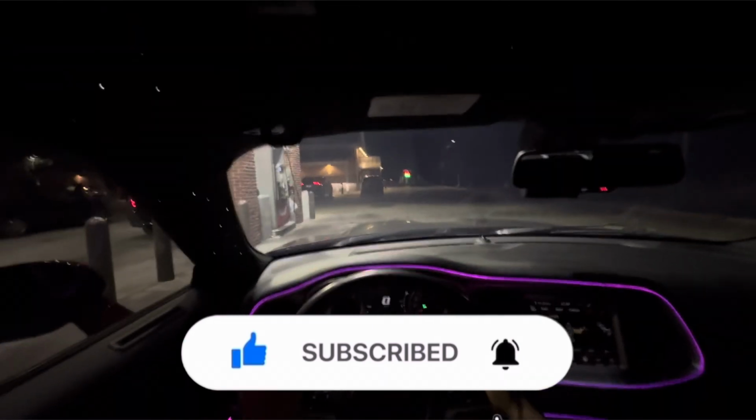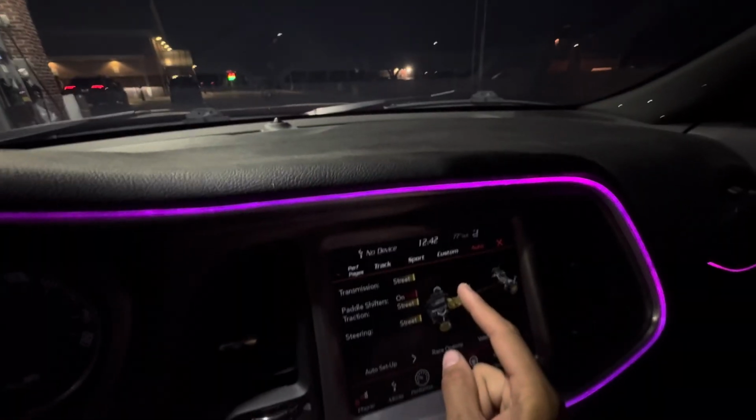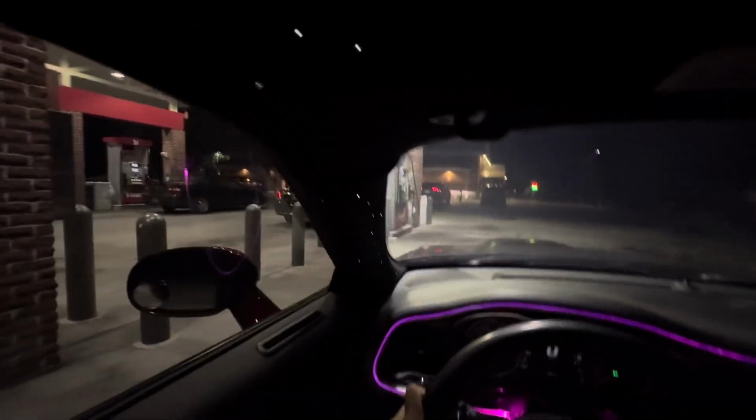And as y'all can see, we are back on the head mount with another POV drive, man. It is currently 12:42 a.m. Feel me, late night POV.